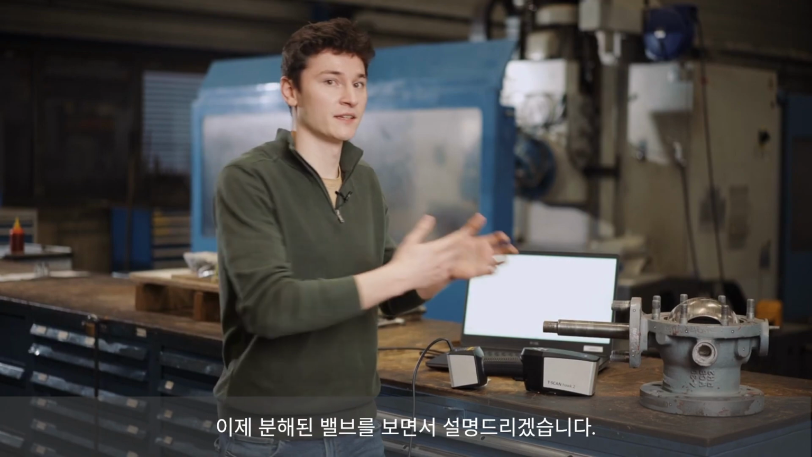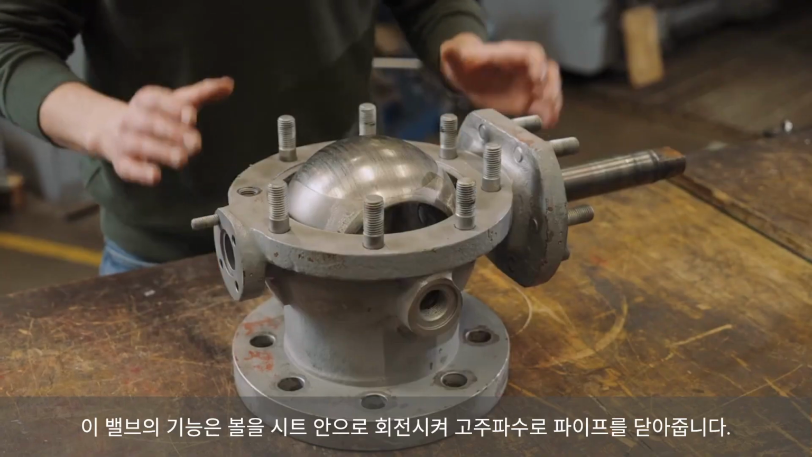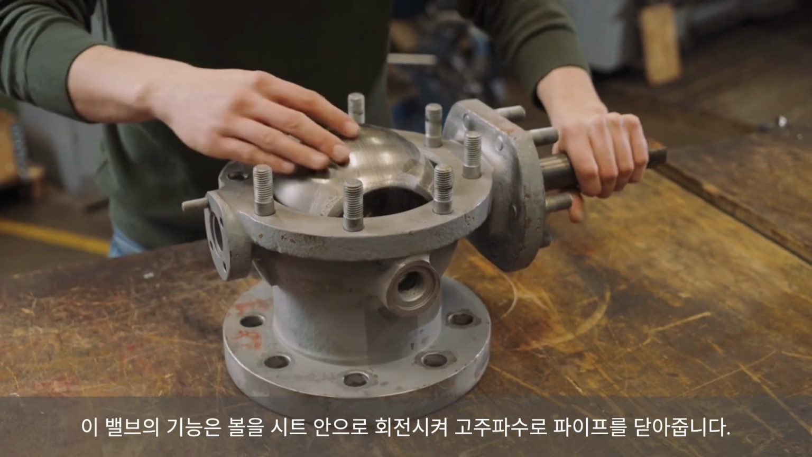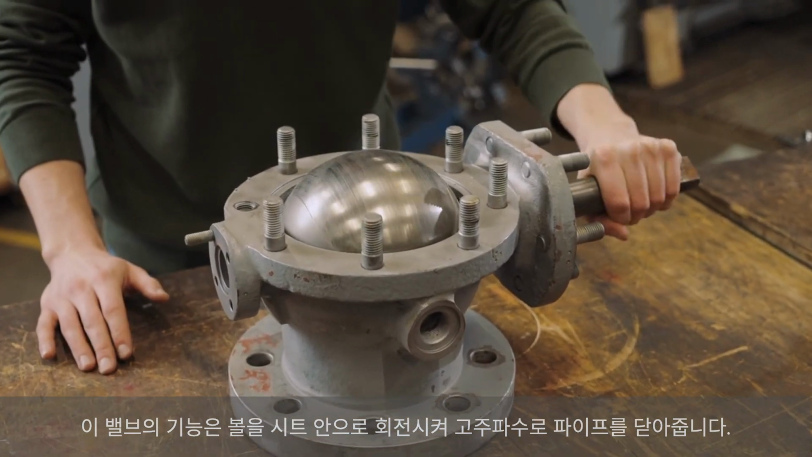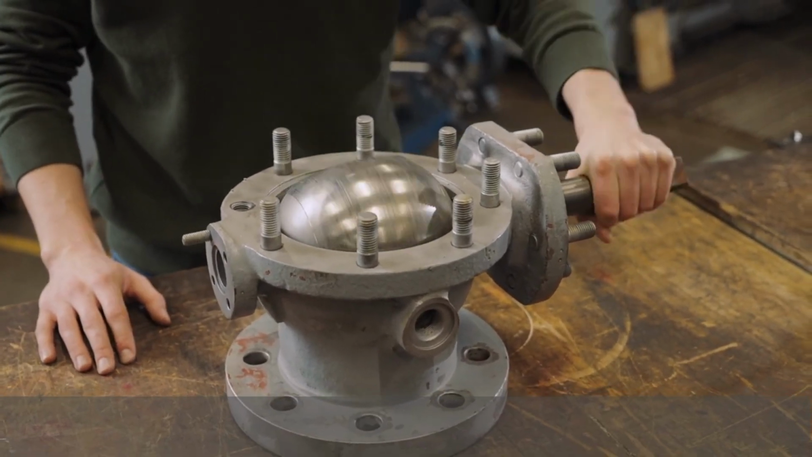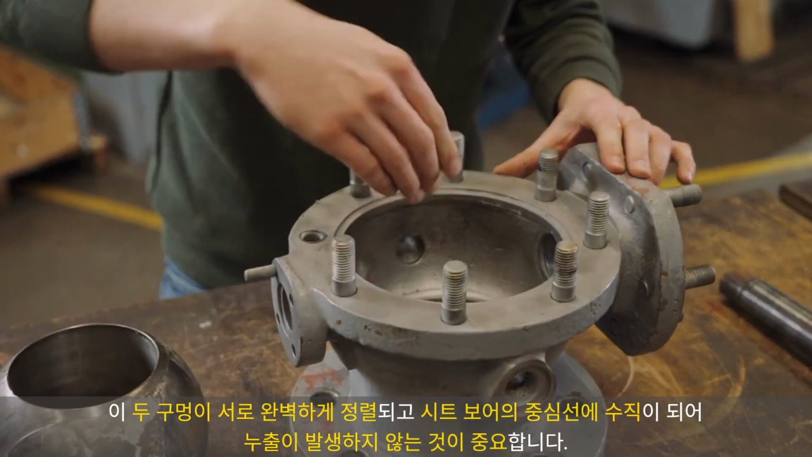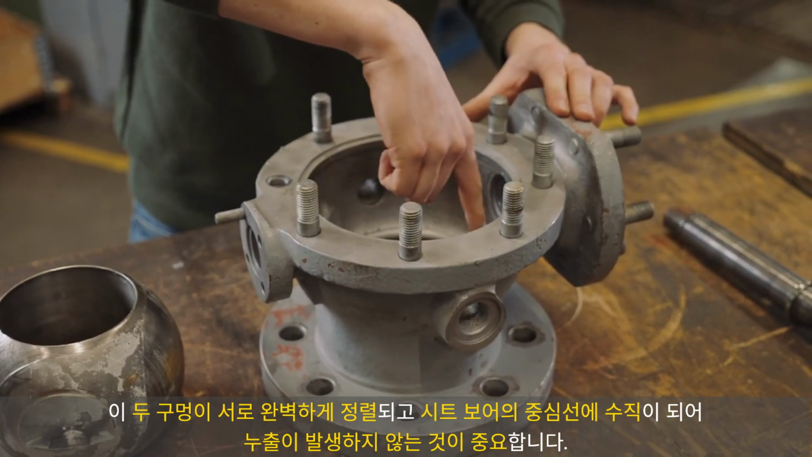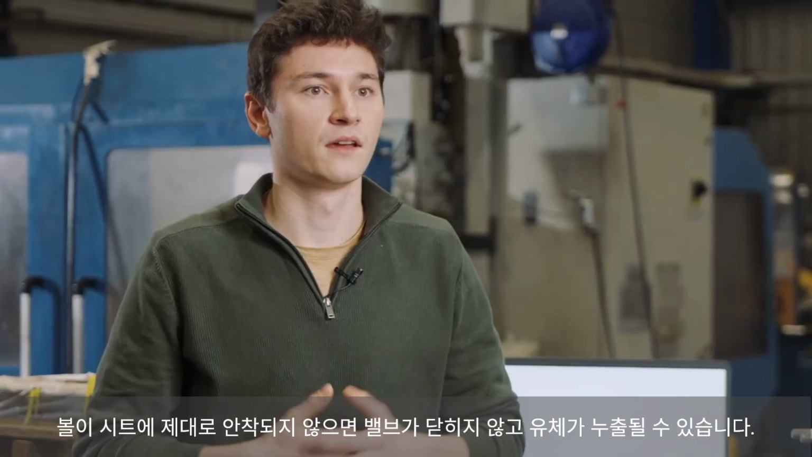Let us look at this disassembled valve here. The function of this is to close a pipe at high frequency by rotating the ball into its seats. It is important that these two holes are perfectly aligned to each other and perpendicular to the center line of the seat bore so that there is no leakage. If the ball does not sit correctly in its seat, the valve will not close and will leak fluid.